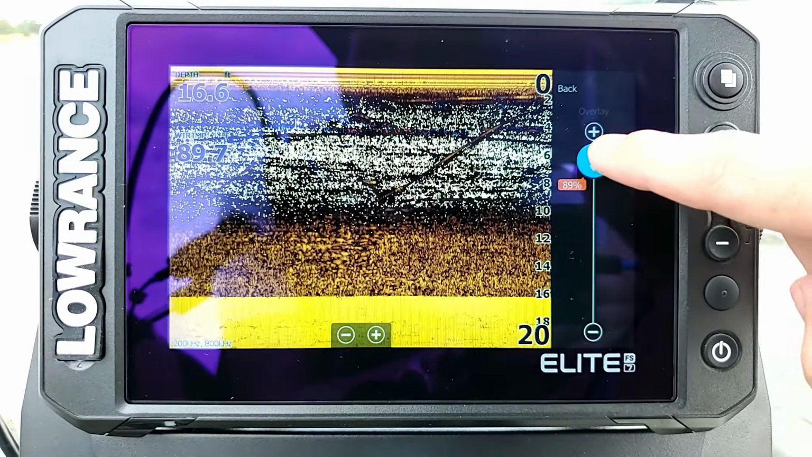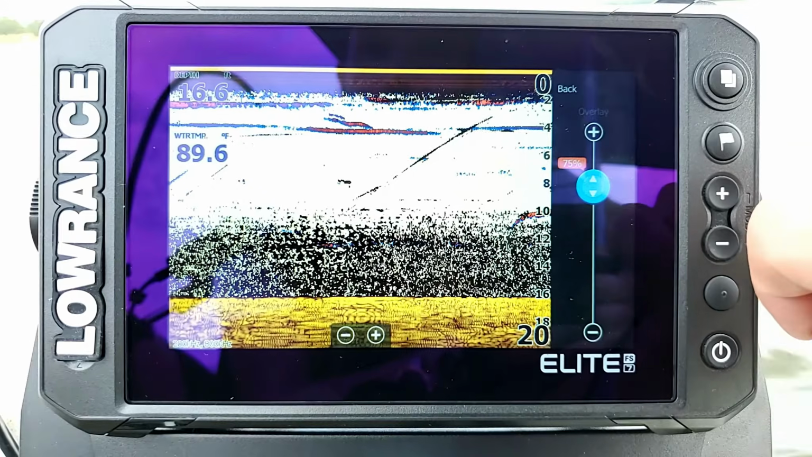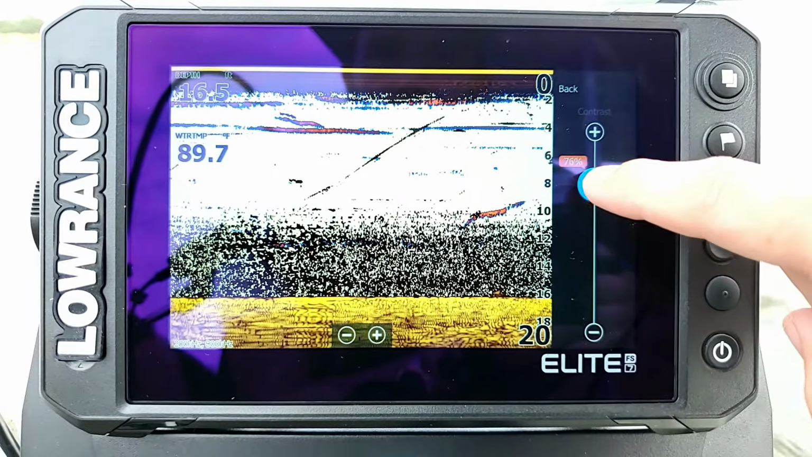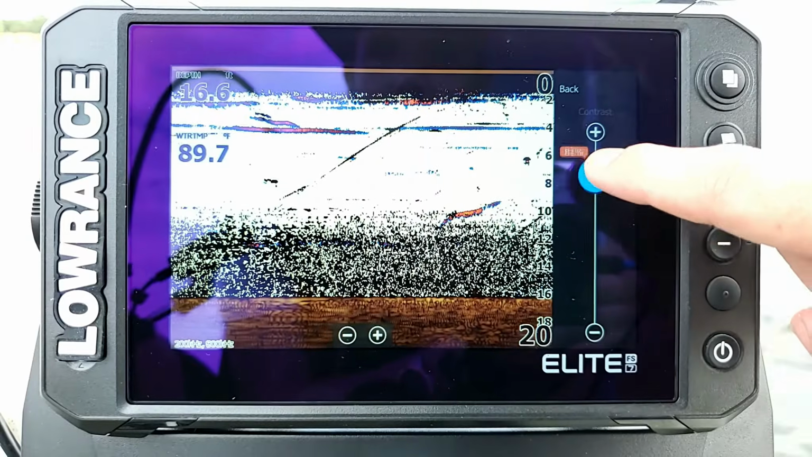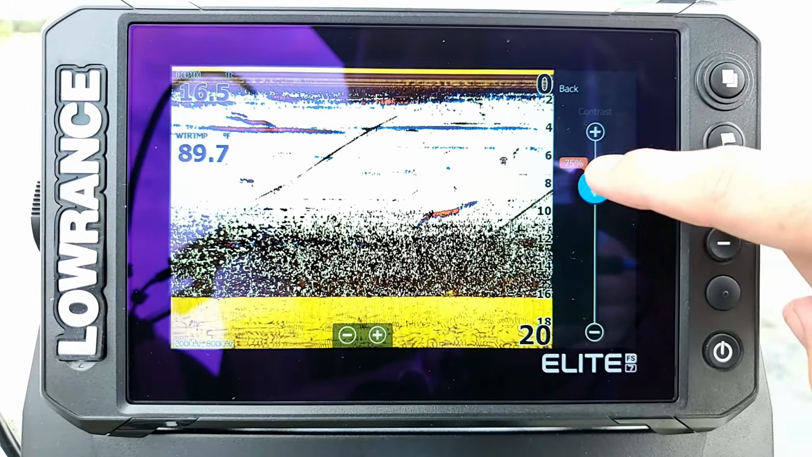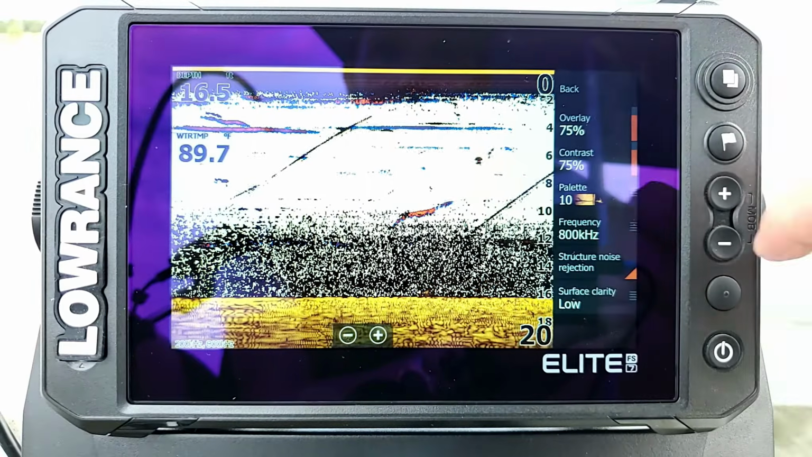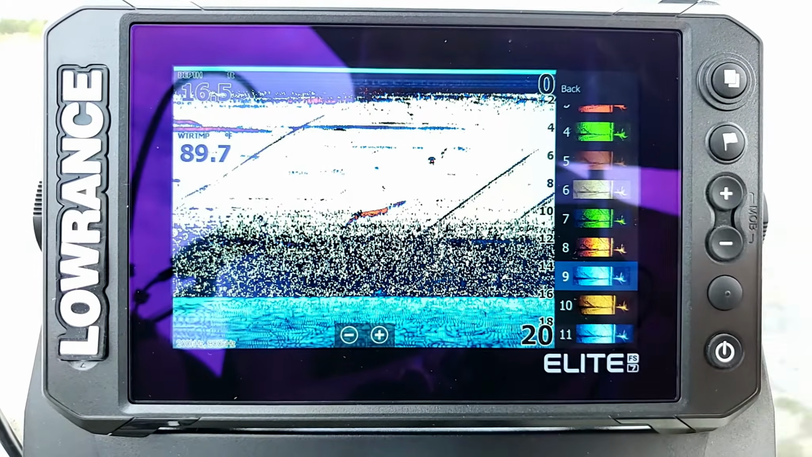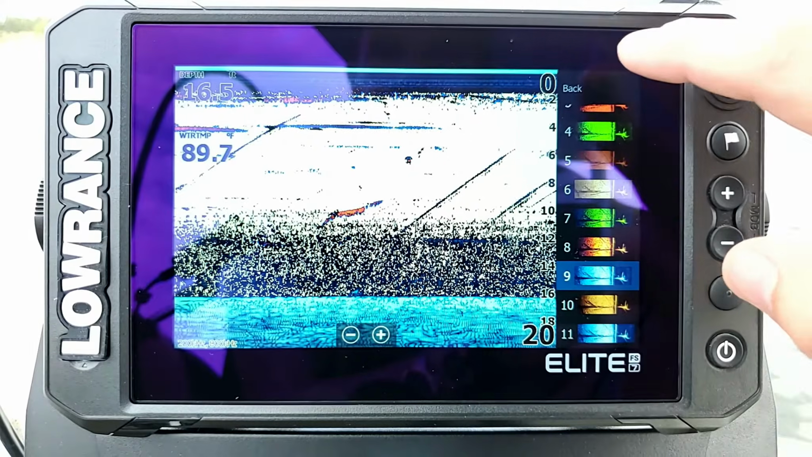As we see, we can go up and down, and we can add or remove the amount of structure it shows. We can adjust the contrast, which is really just the brightness or darkness of the down scan screen itself. And then we also have the palette, where we can select different colors for the down scan that overlays on top of it.